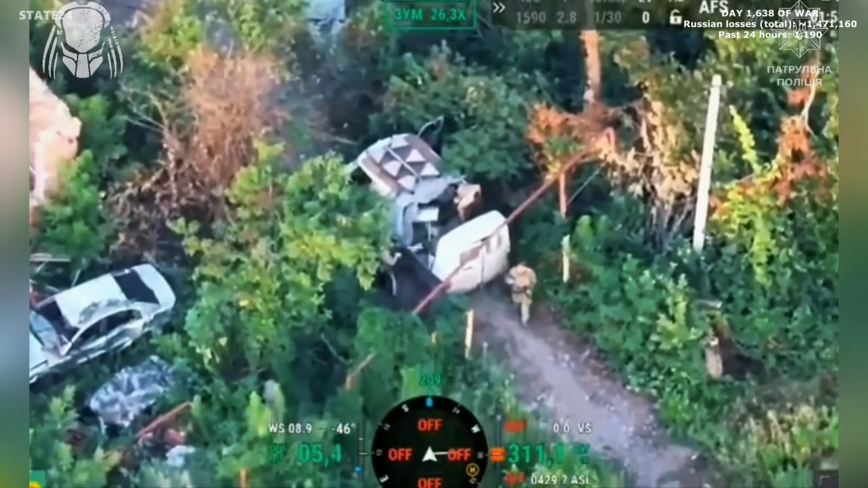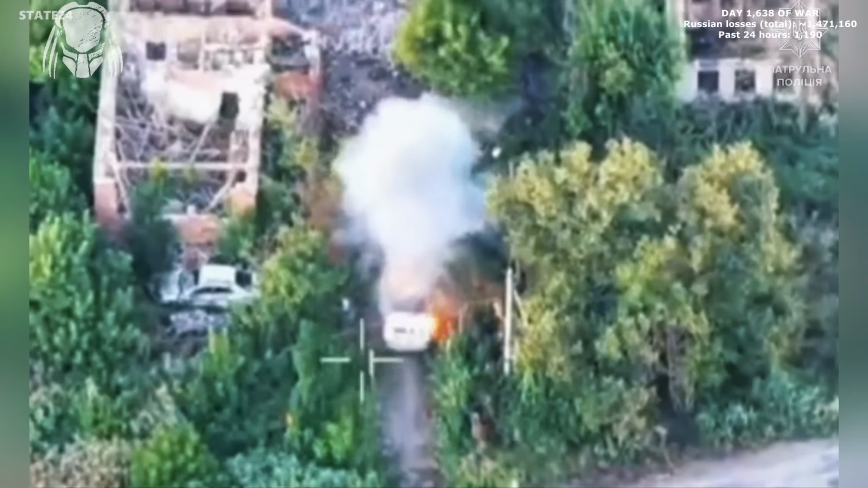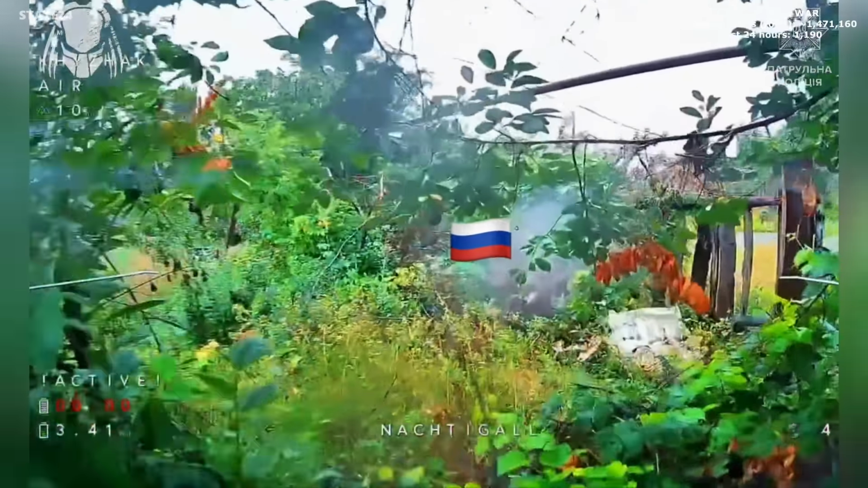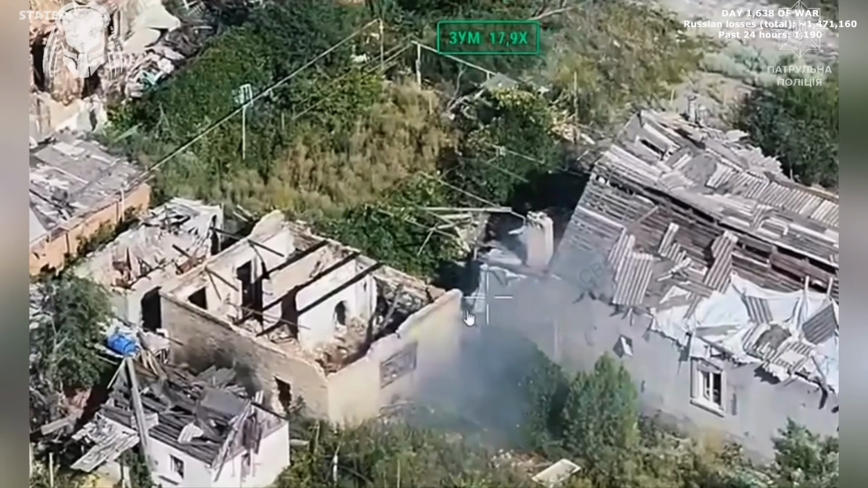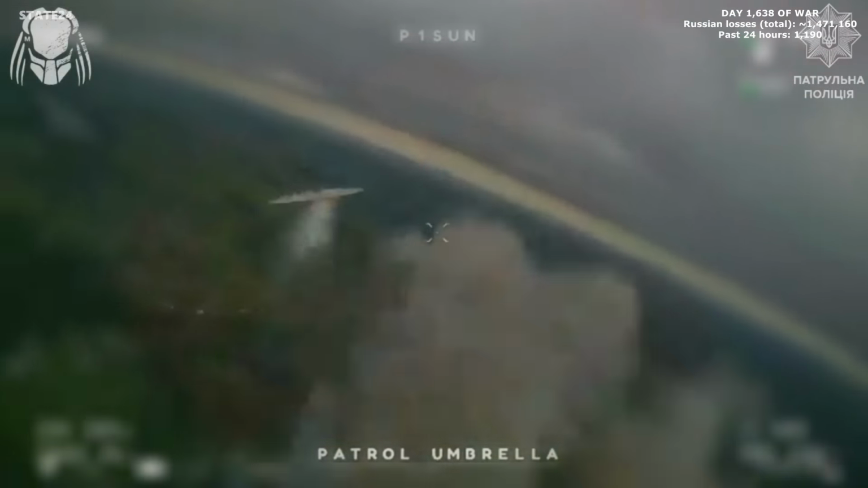Russia modifying its Bukhankas, doors cut out for faster exits on the move, electronic warfare systems fitted on pickups to protect supply runs. Soldiers running between trees for cover in the Kostiantynivka direction. None of it changes the outcome. Kizak Brigade operators find each target the same way and reach it the same way. The upgrades answer nothing.